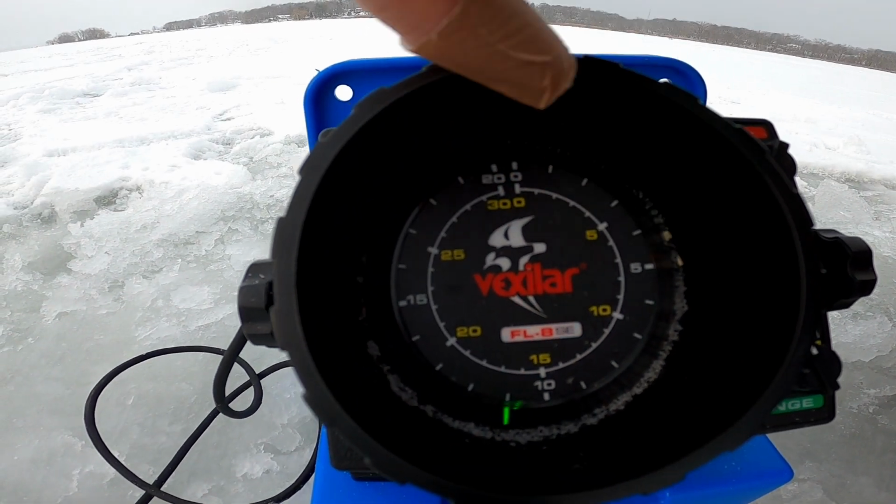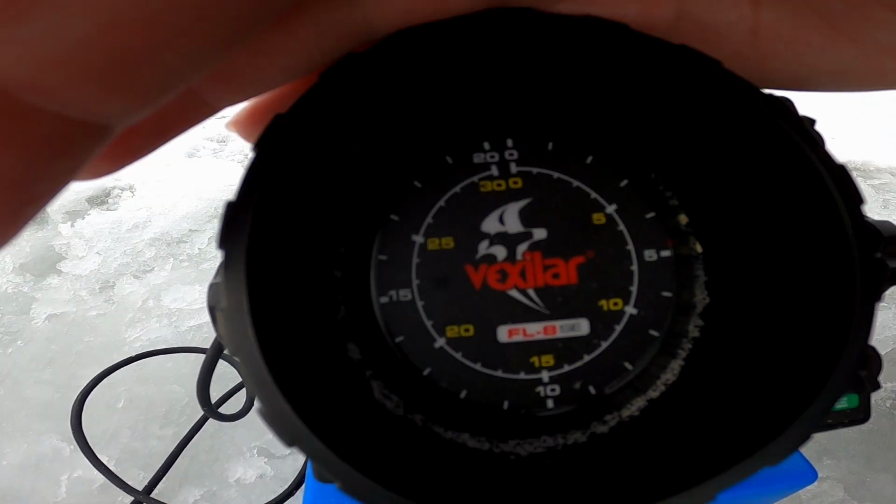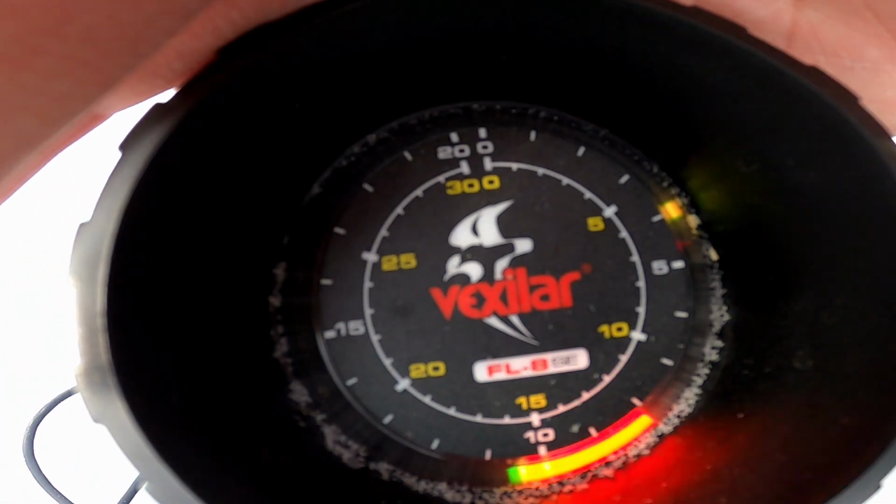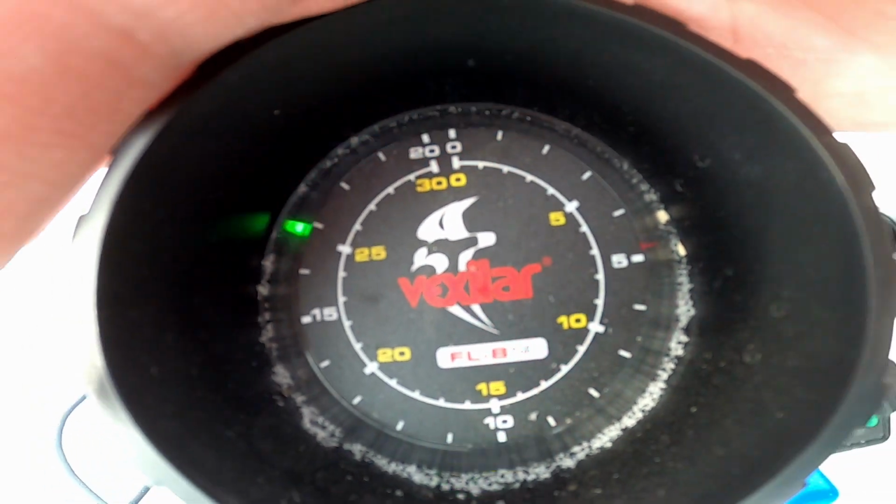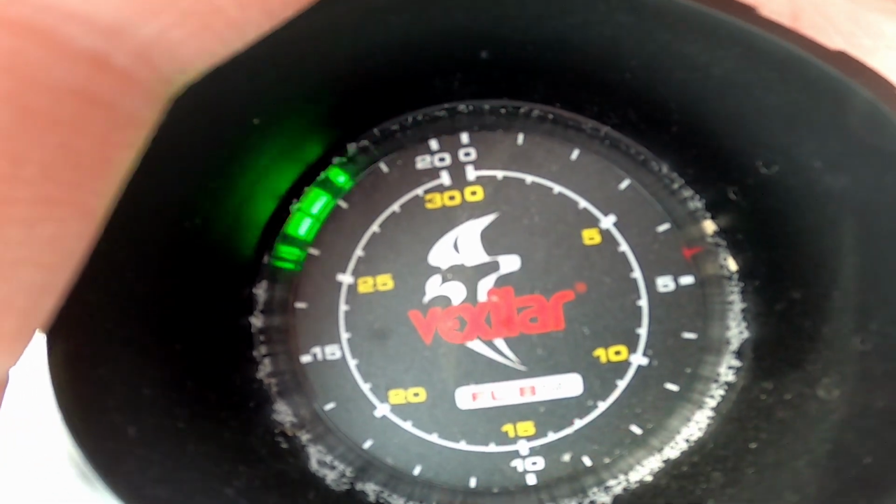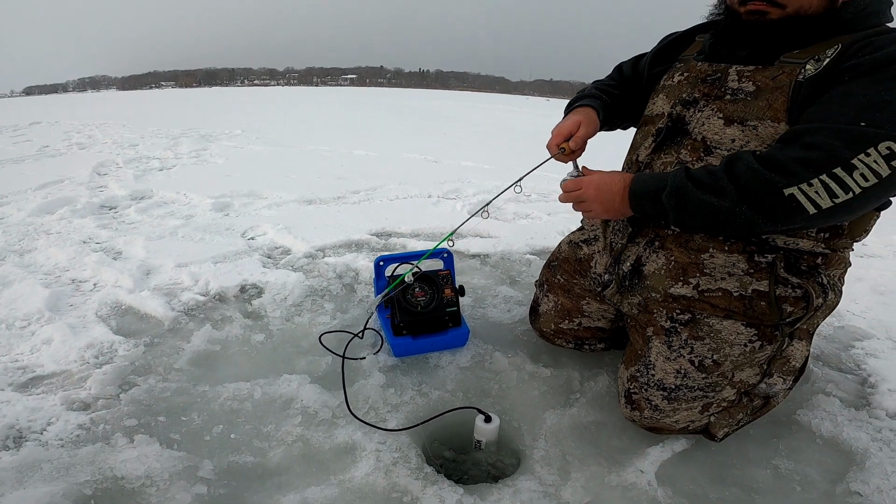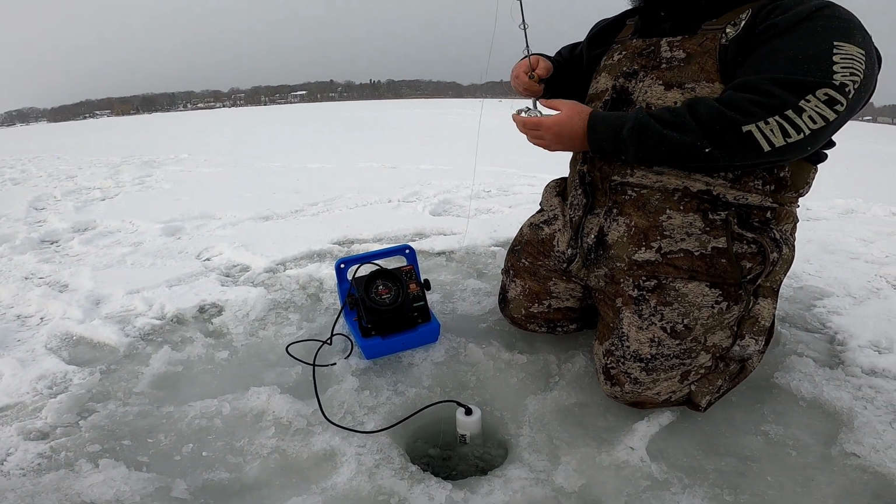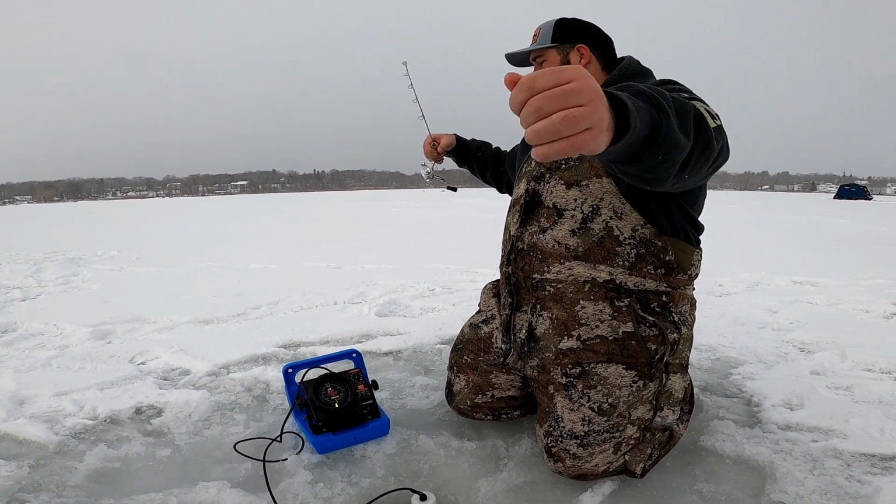Over here somewhere is my spoon, and you can see it moving up and down. You gotta put your hand over it again. See my spoon moving up and down over to the right side of the screen. It's really hard to film this for some reason. I don't know. It's like a video game. It's insane. And then what's really cool is when you're on fish, which I don't think I'm gonna catch anything here, but I'll try to go to the bottom.